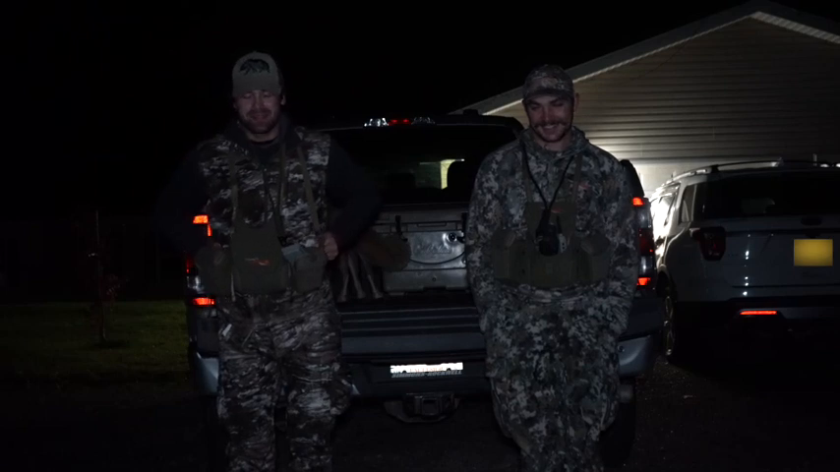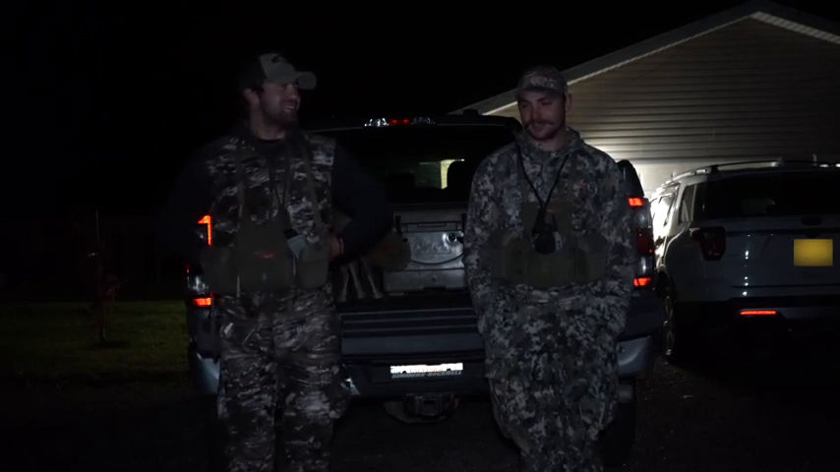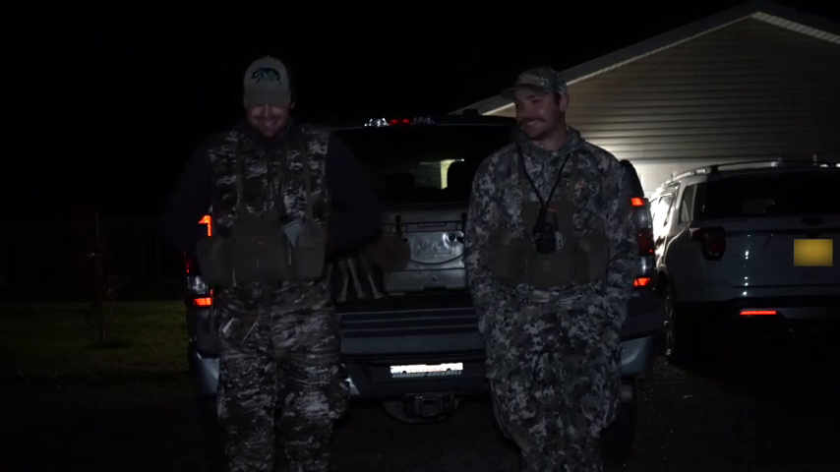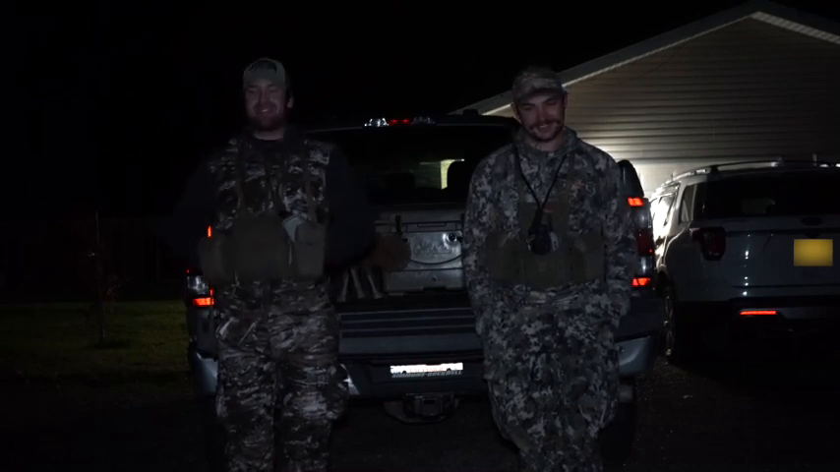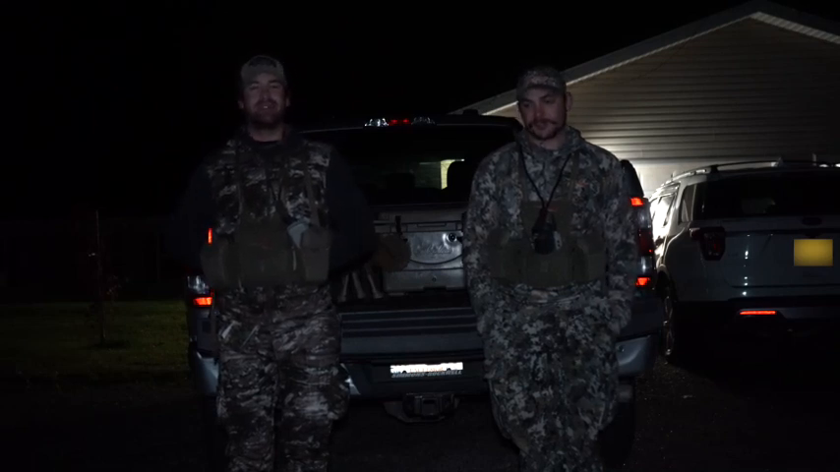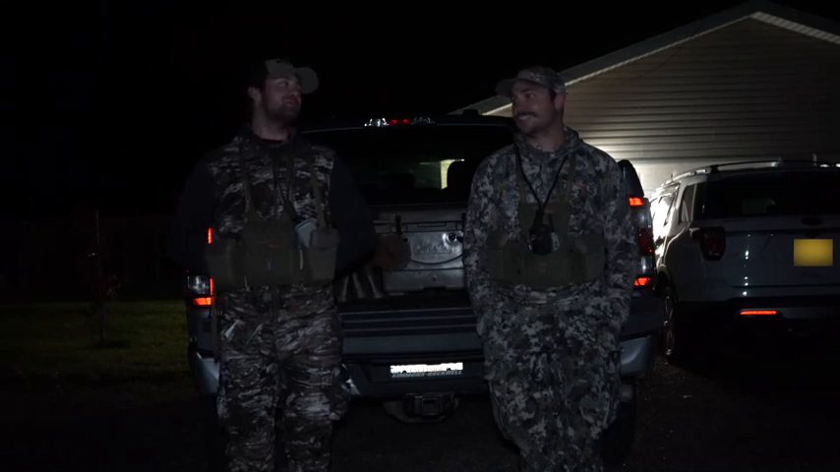We got a few spots where other hunters can have access to. Yeah, so we got beat to that spot. It's bound to happen. It definitely is, but that ties into last Friday, same exact spot. There's a couple different setups in that area, and we're gonna go to the other side of the road this time.